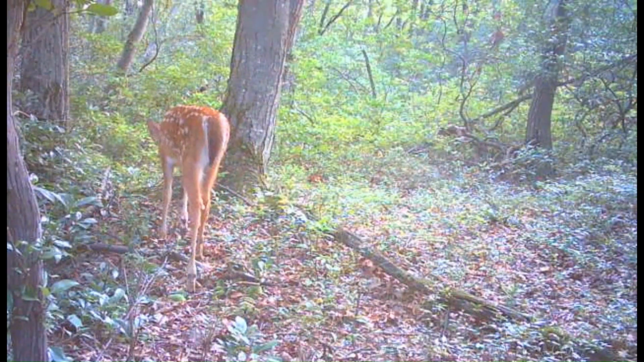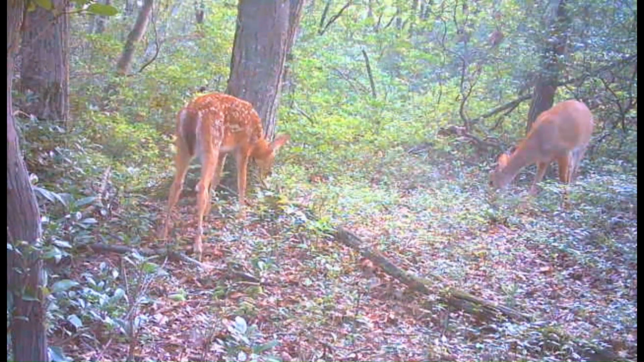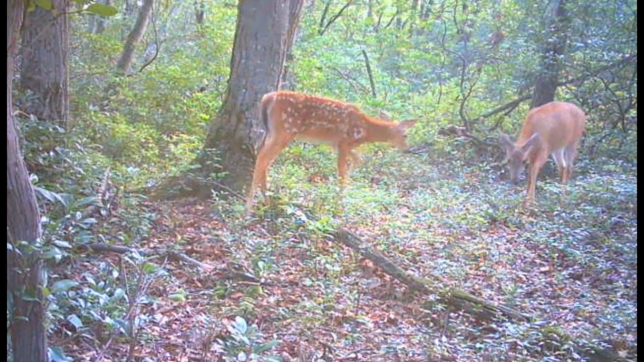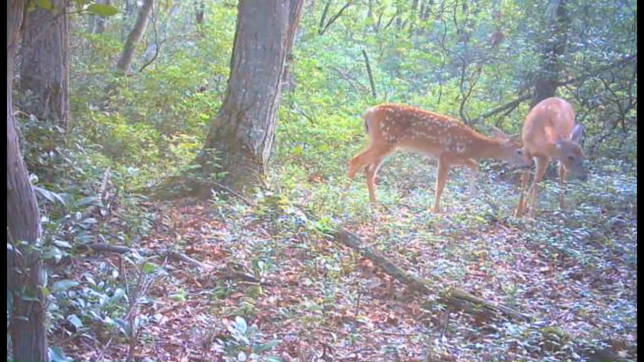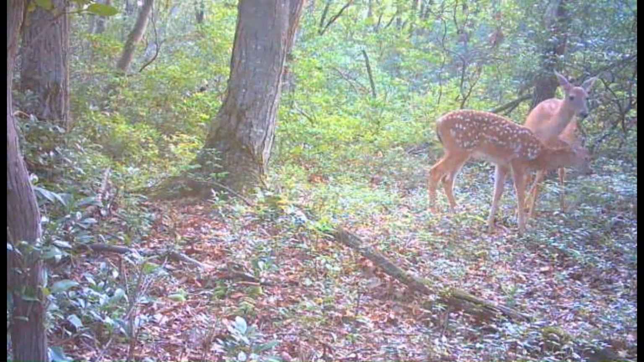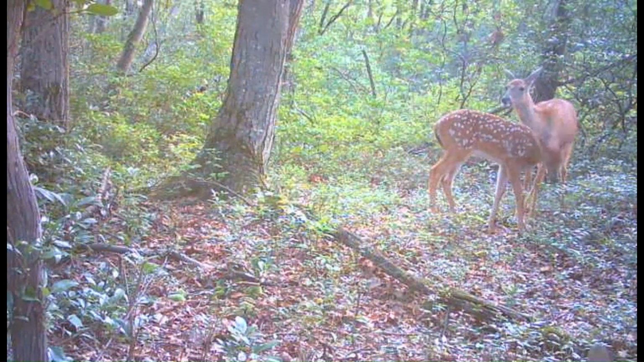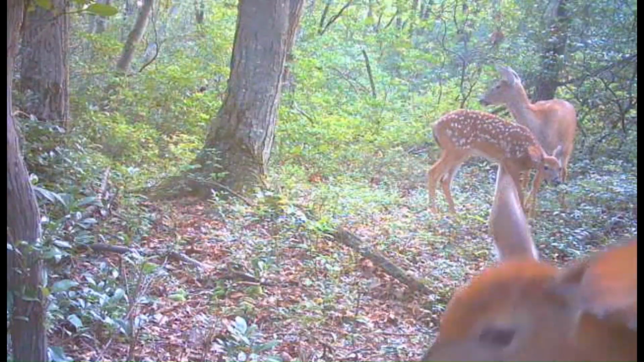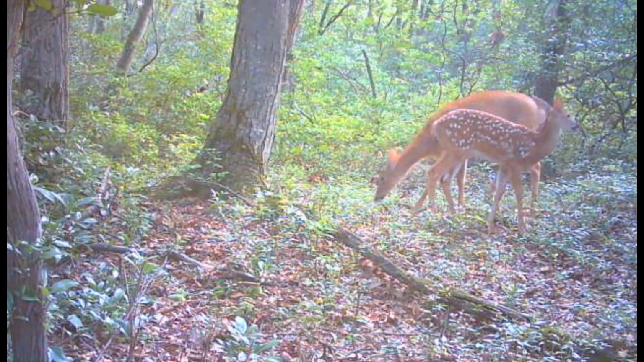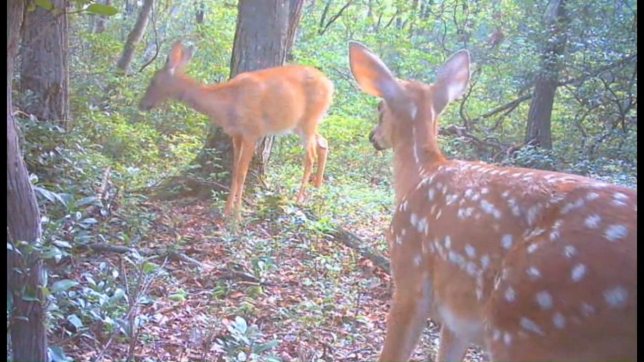And we're into July now in this sequence of videos. This fawn, you can definitely tell it's bigger than some of the other ones running around back in here beside its mother. And this doe definitely has a set of twins.